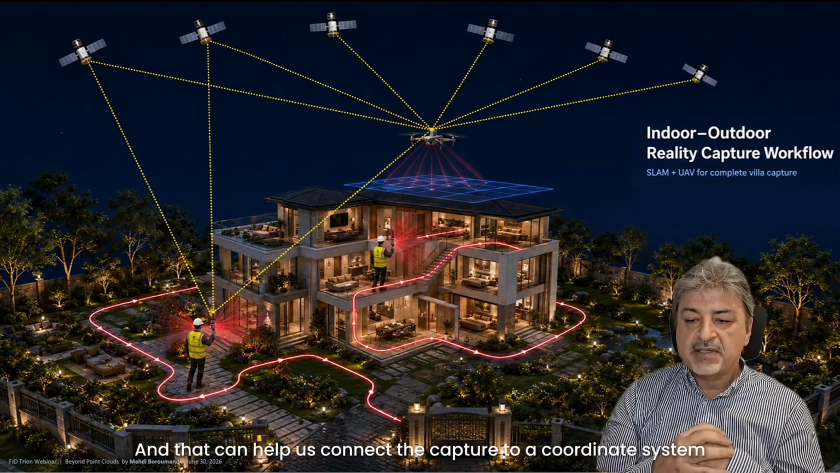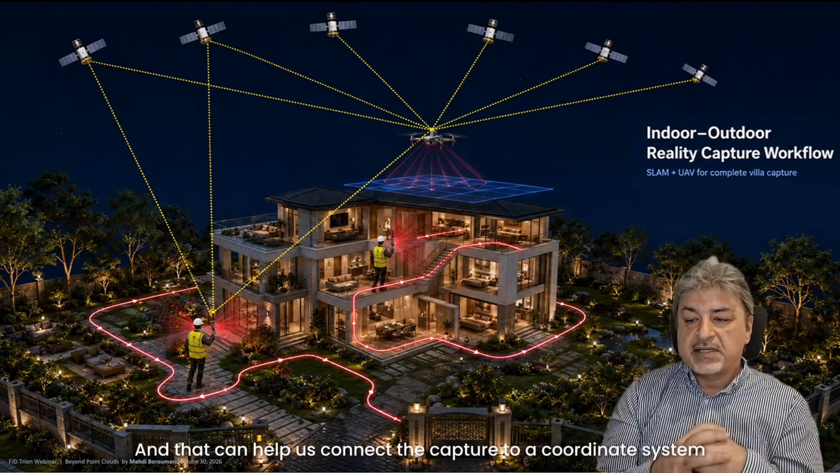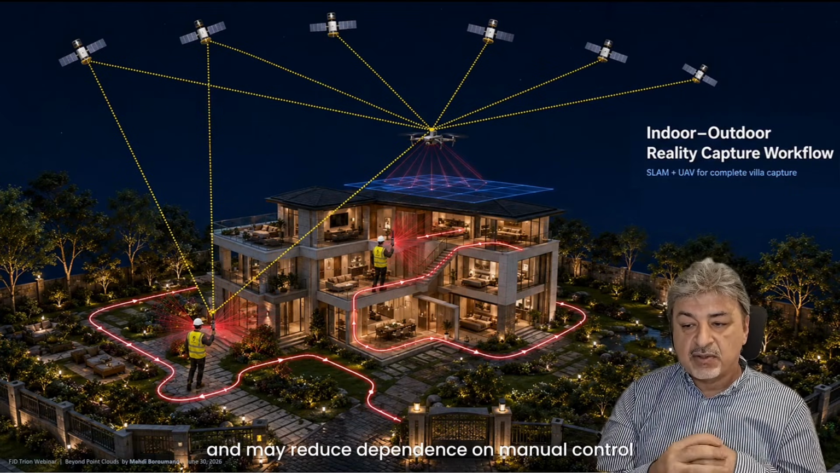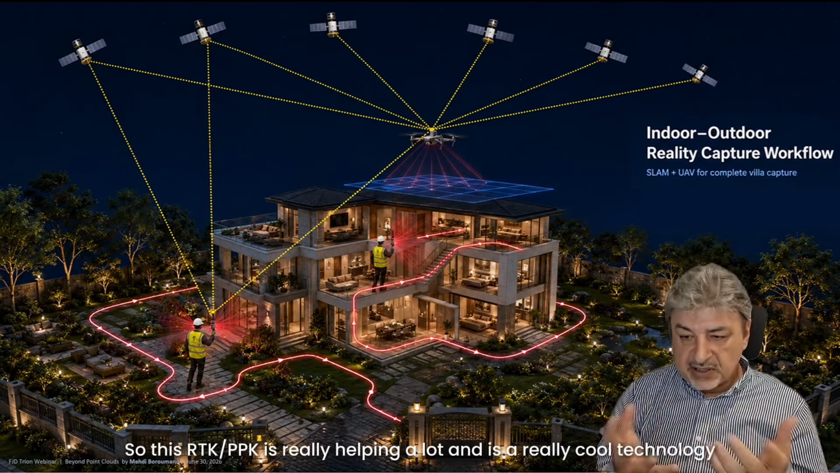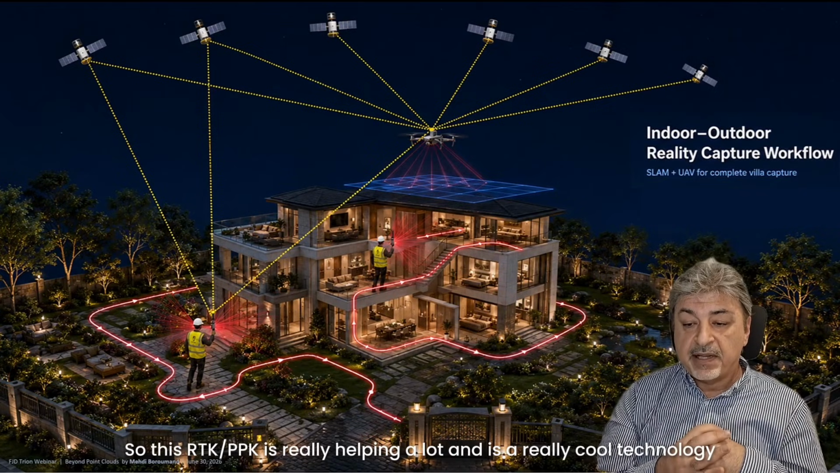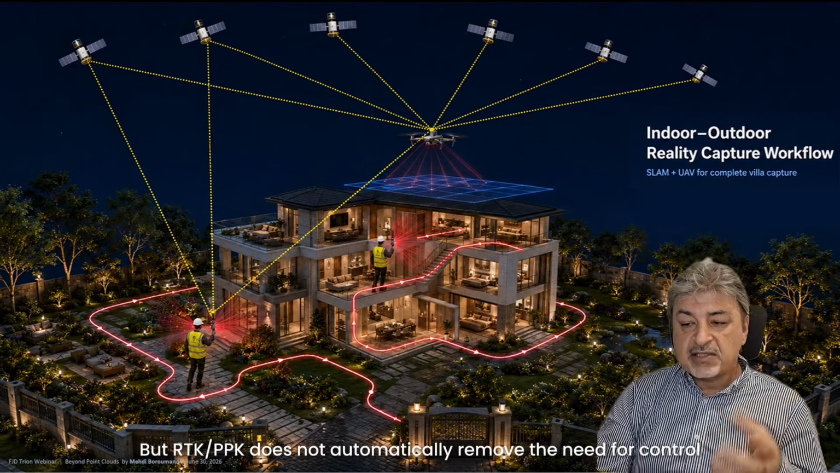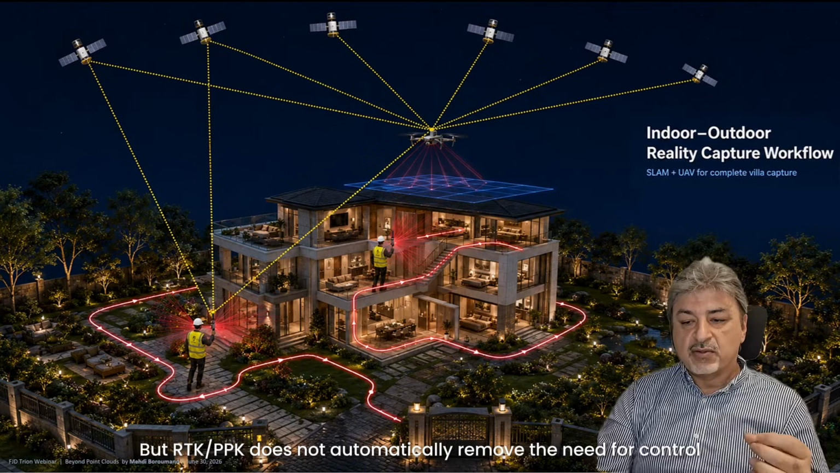And that can help us connect the capture to a coordinate system, and may reduce the dependency on manual controls in terms of the GCPs. So this RTK PPK is really helping a lot and really cool technology. But RTK PPK does not automatically remove the need for control.